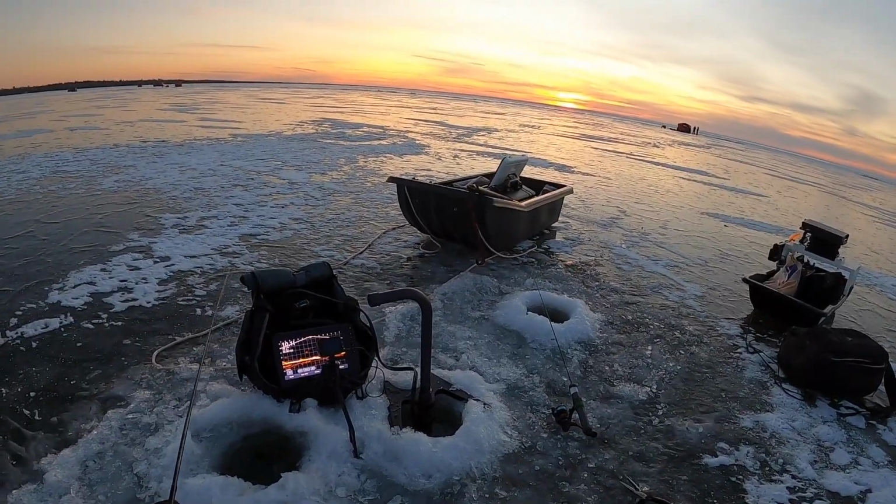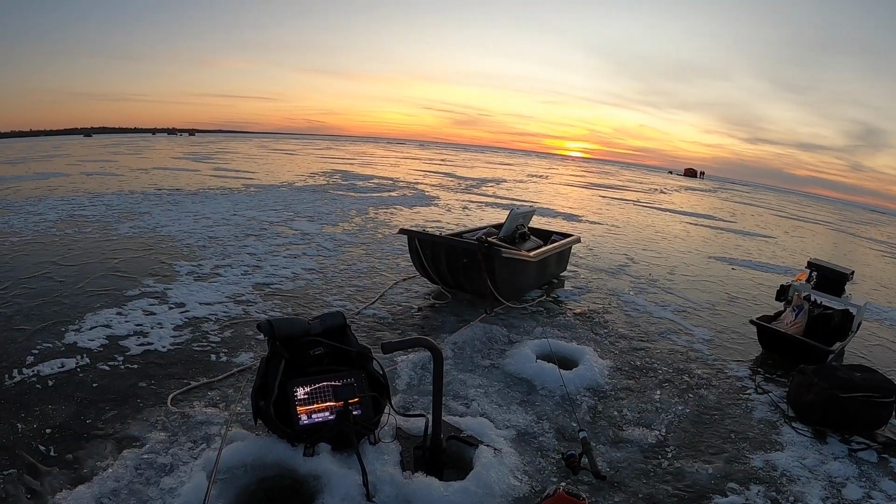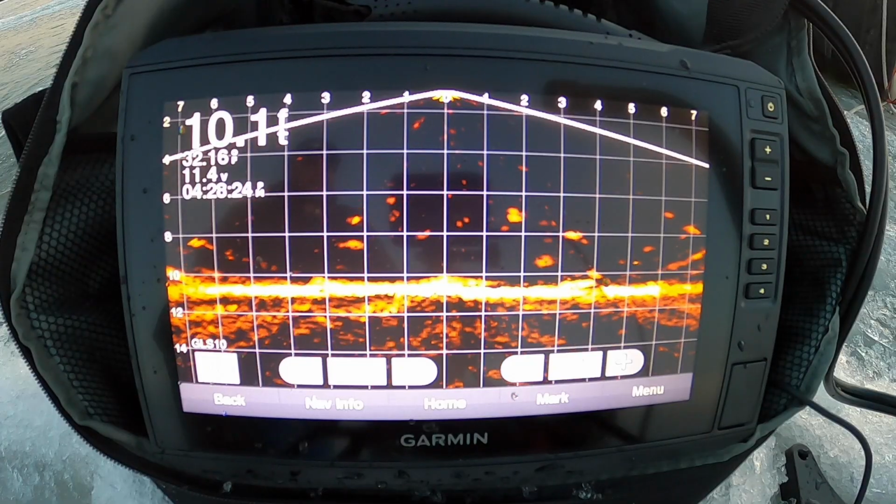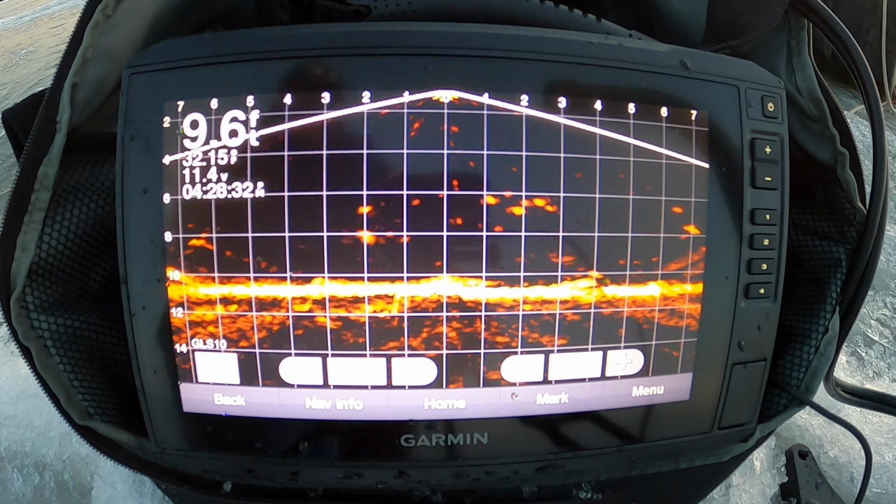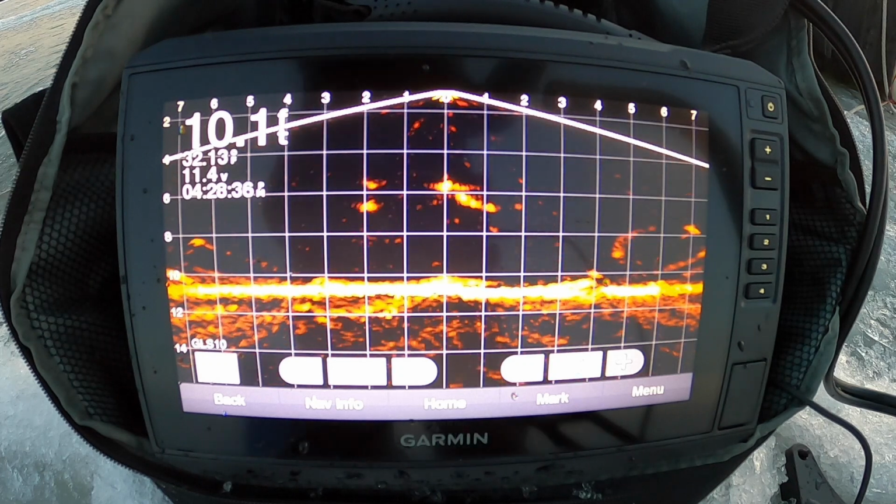It's almost like an underwater camera where you can watch how they react. Yeah, I totally get it. You can actually see their fins at times and how they're turning. You can totally see their mood versus just them coming up or down.